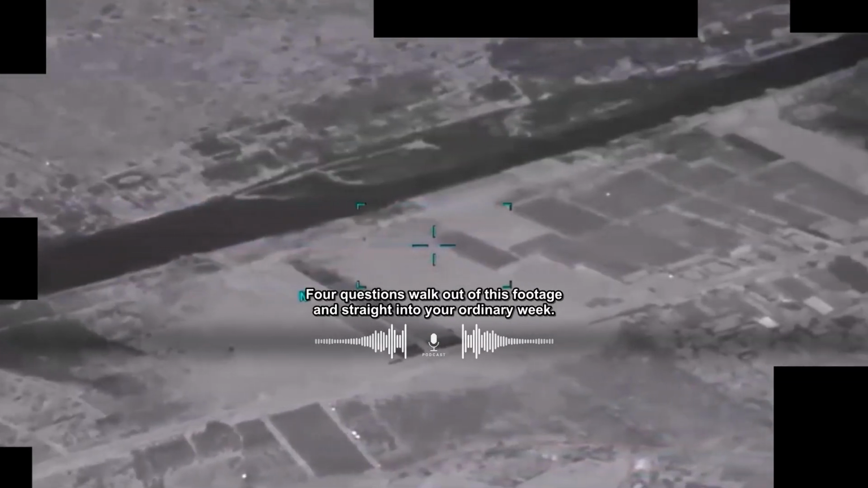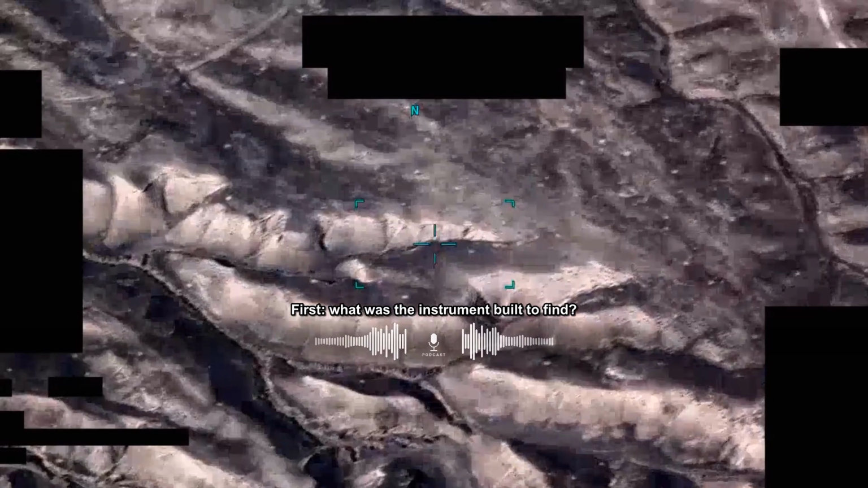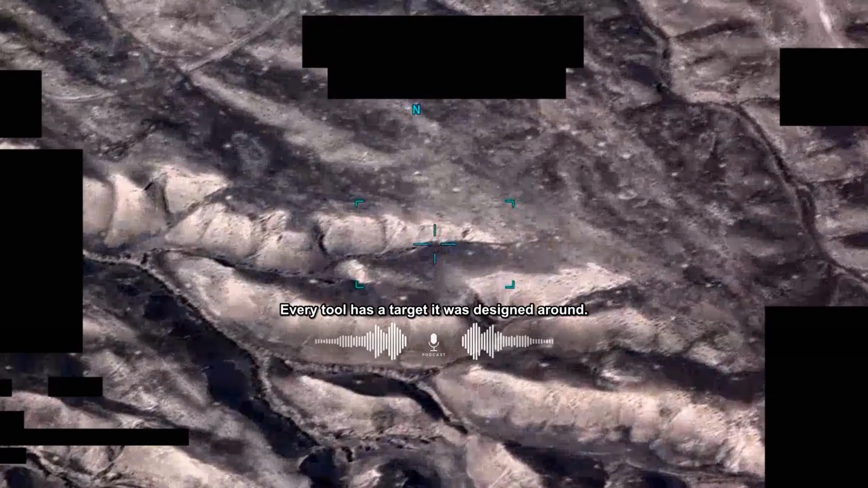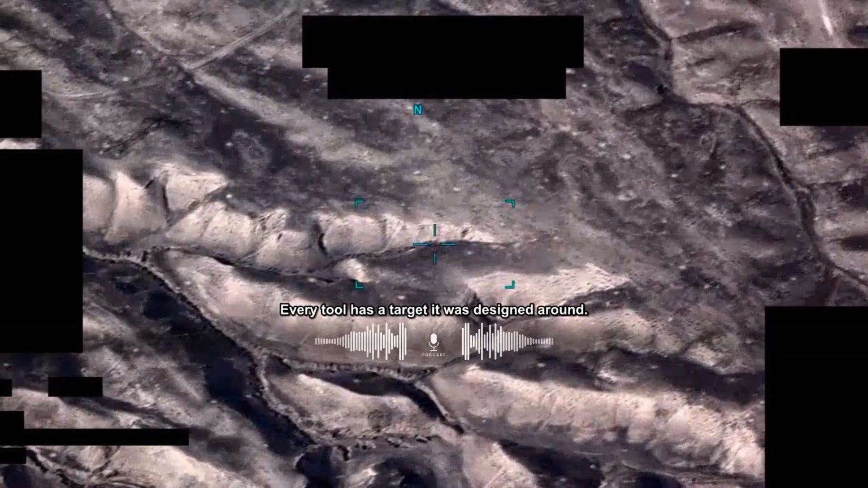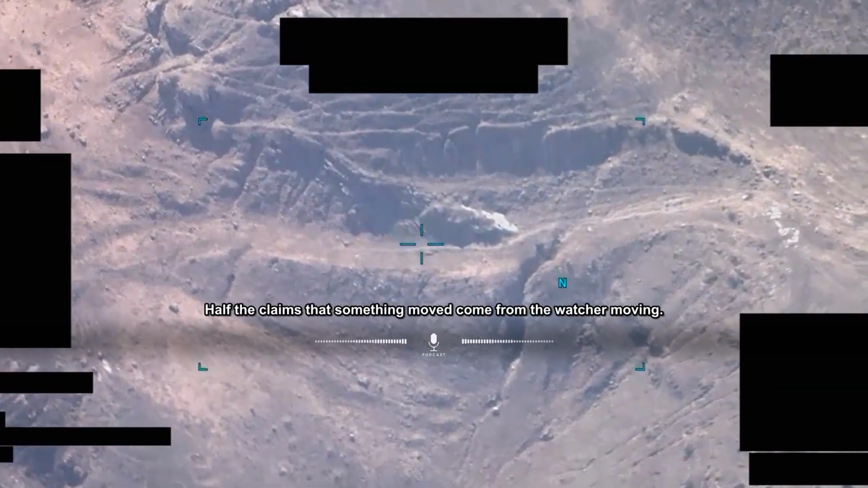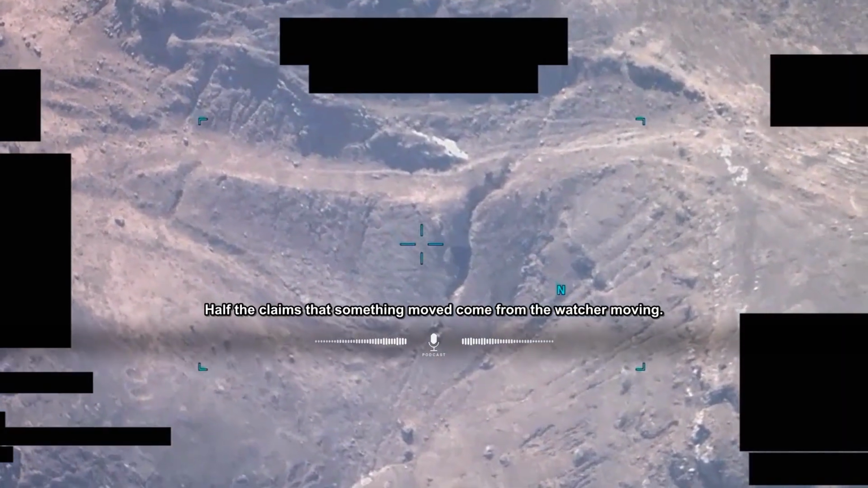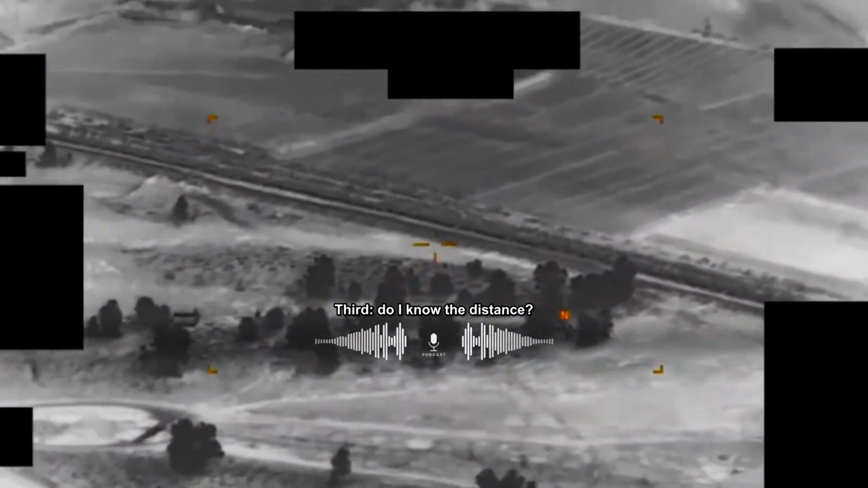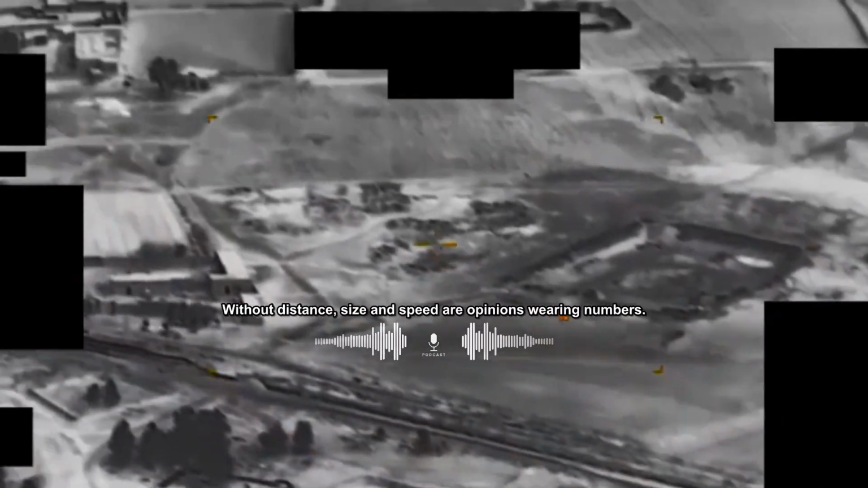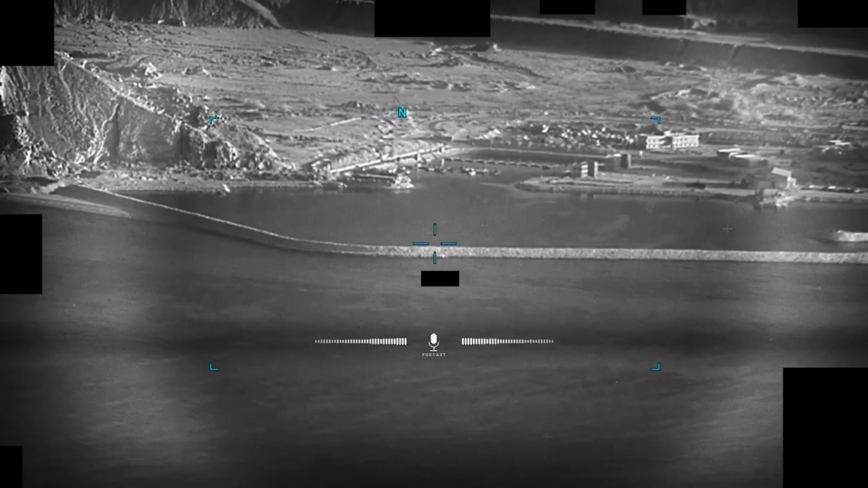4 questions walk out of this footage and straight into your ordinary week. First, what was the instrument built to find? Every tool has a target it was designed around. Second, did the observer move? Half the claims that something moved come from the watcher moving. Third, do I know the distance? Without distance, size and speed are opinions wearing numbers.